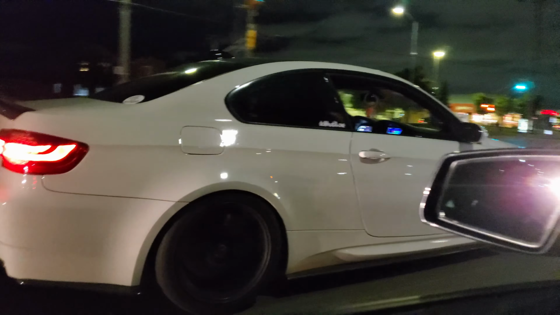He's got a full carbon lip kit all around, from side skirts to the rear bumper lip, as well as the front lip, as well as a rear duckbill. Well, not really a duckbill, but it's like a lip spoiler, as well as a rear diffuser. It's got a Valvetronic exhaust on it as well, which I'll give you guys a soundtrack of in just a little bit. Take a look at the interior here, guys.